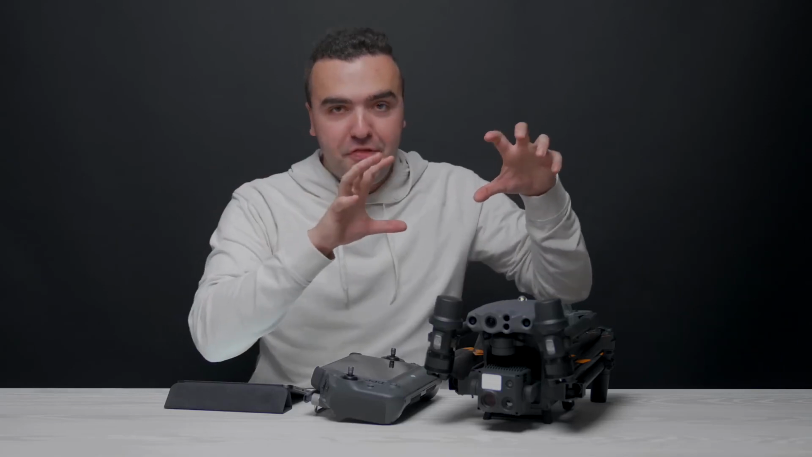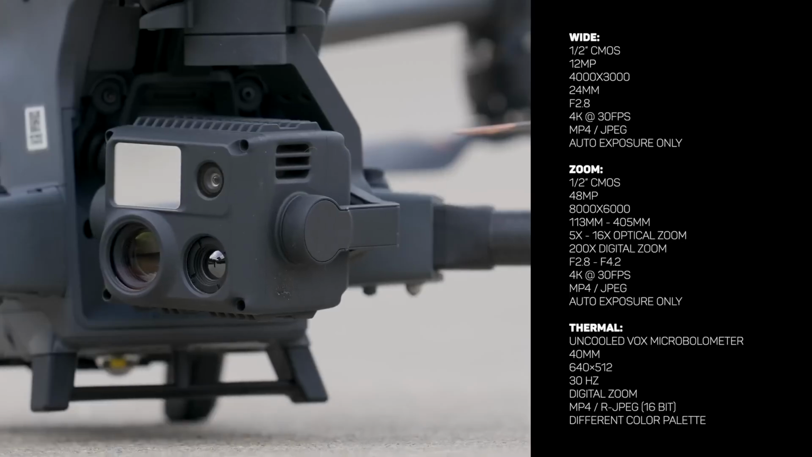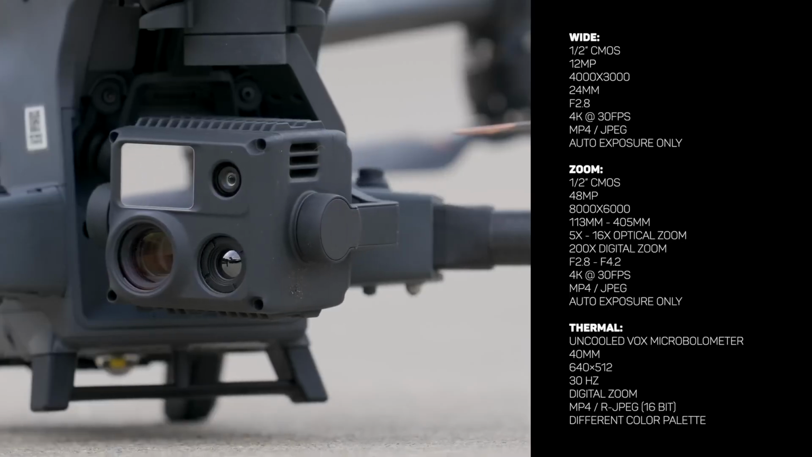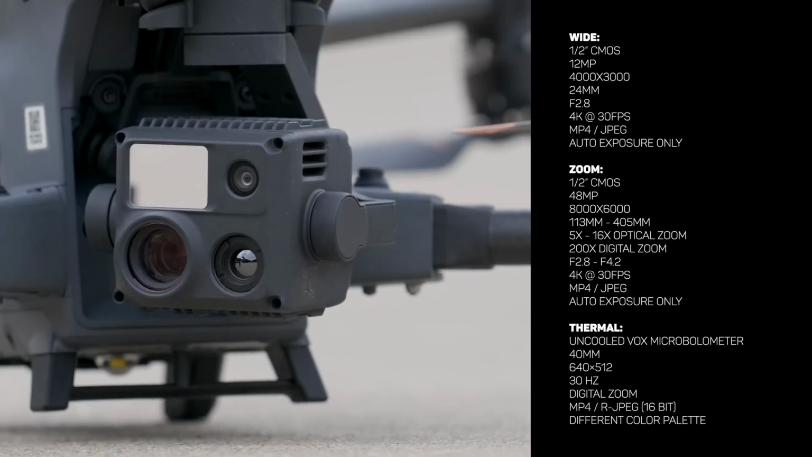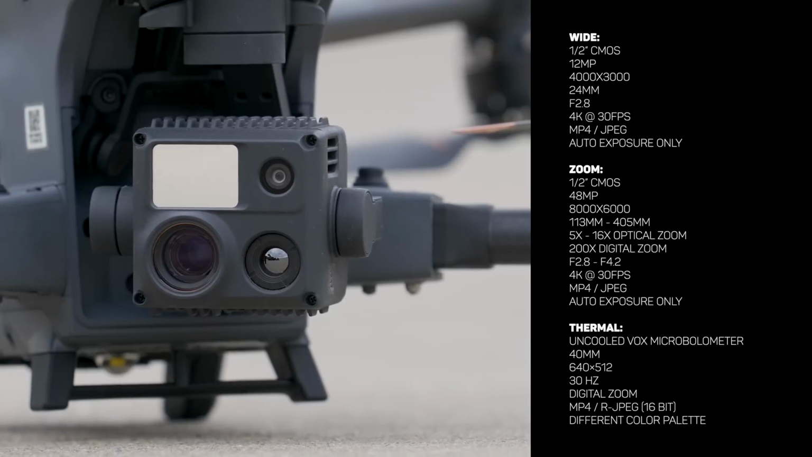Okay, so enough about the drone itself. Now let's move on to the camera, because this is what really makes this entire system useful in a search and rescue scenario. I really don't want to spend time nerding out over the specs of the camera, because really you're going to be analyzing the live feed from the drone in real time, trying to find your subject, the person that you're looking for.